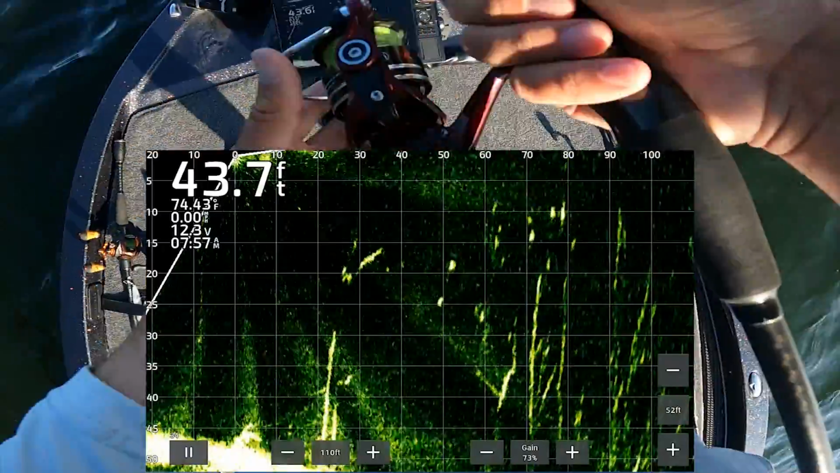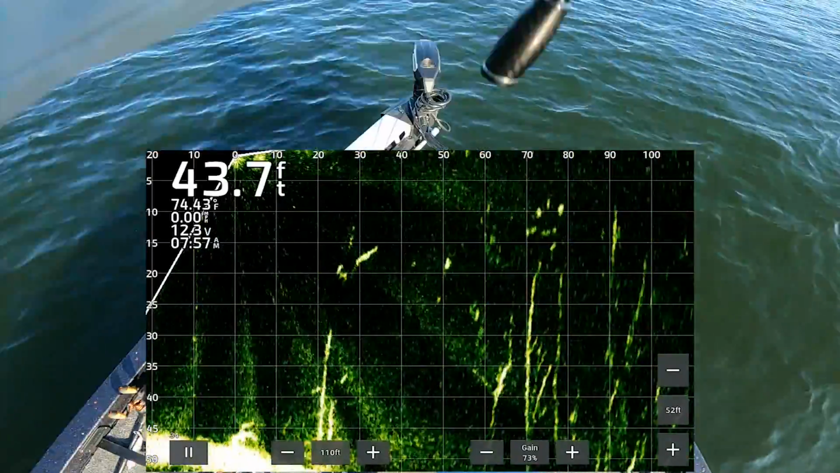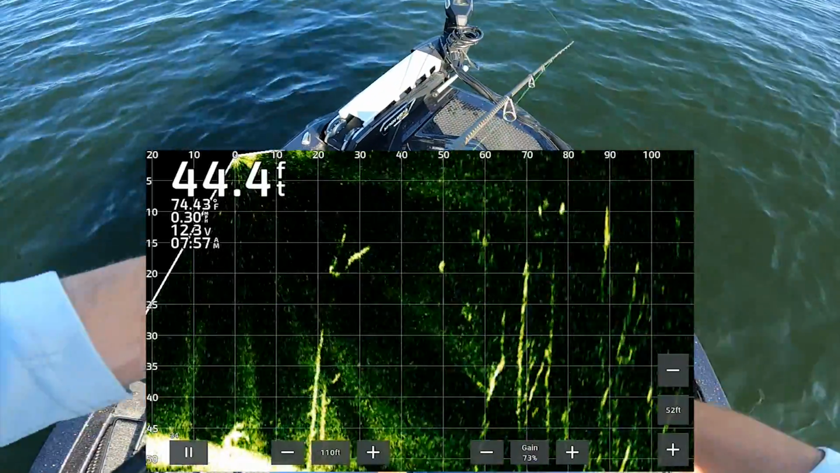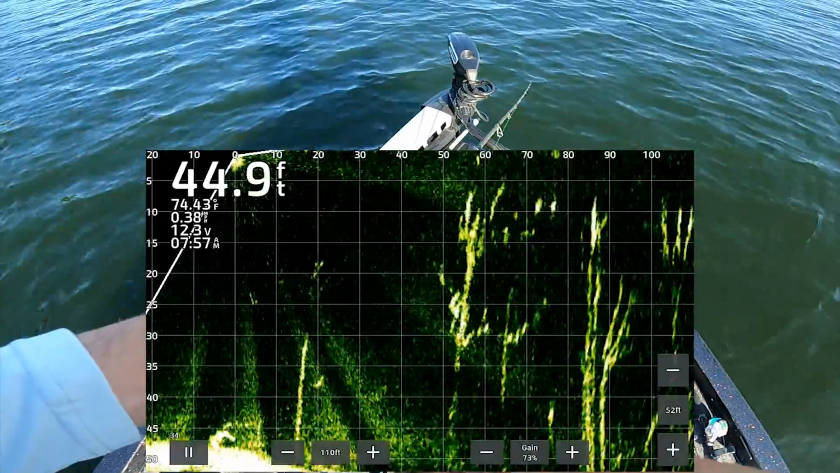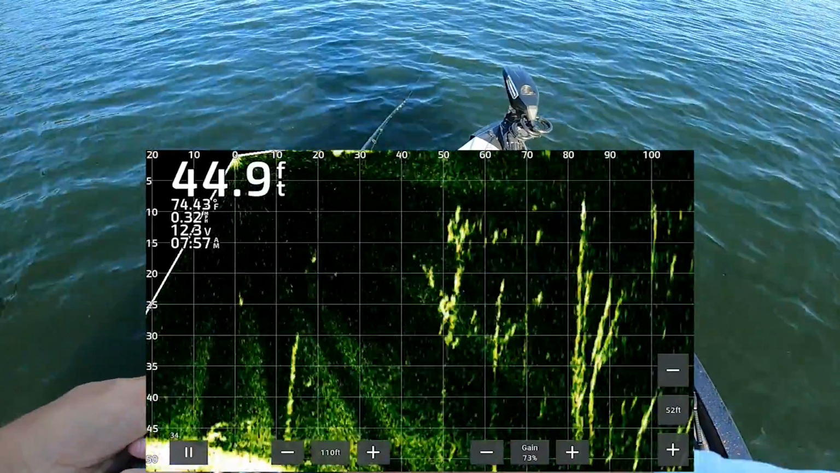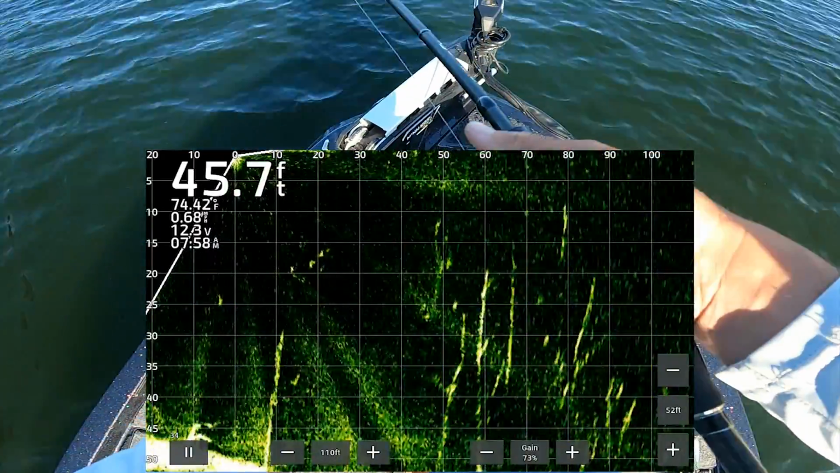We got a little wind, so I can throw that other bait too. I saw it late. They're swimming away.